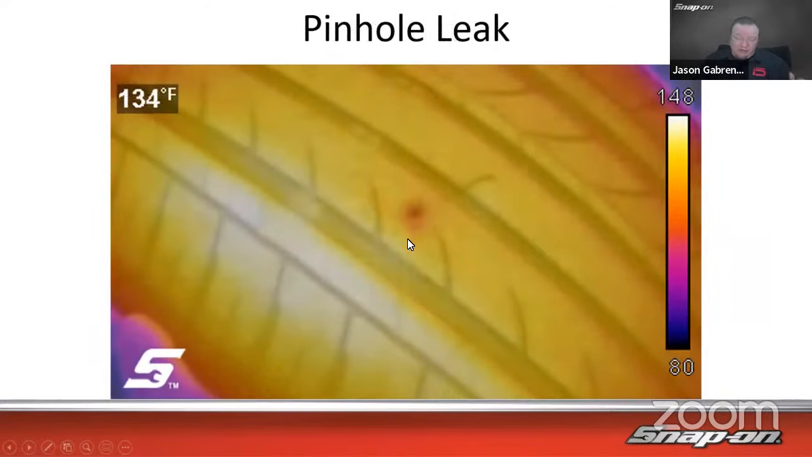Here's one of my absolute favorite uses for thermal imaging. Where is the pinhole leak in the tire? If you can't see it, you don't have to spray the soap. You don't have to take it off and put it in a tub of water and find the bubbles. You ever done that before? Yeah, that can get messy, especially if you're trying to do it in the winter. Boy, that can get really cold really fast. Cold and wet and a miserable day.